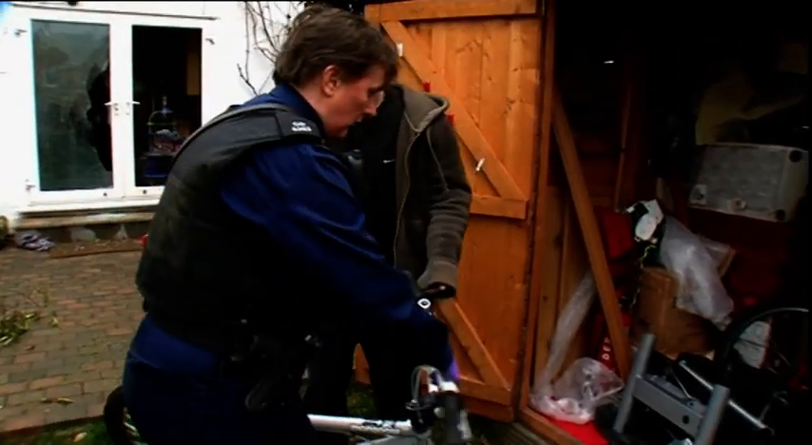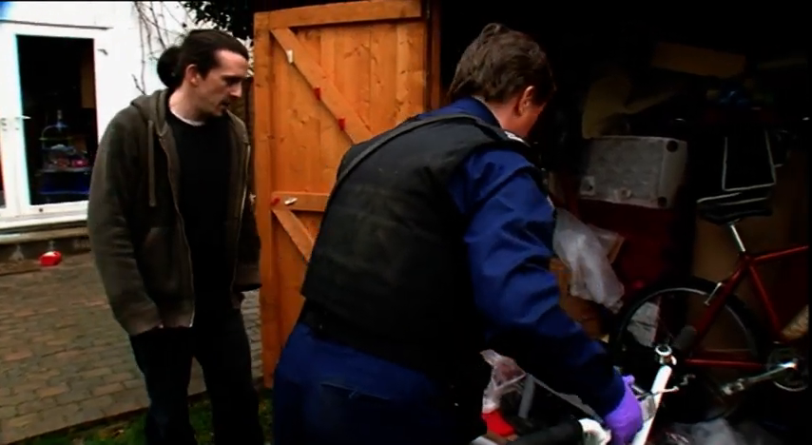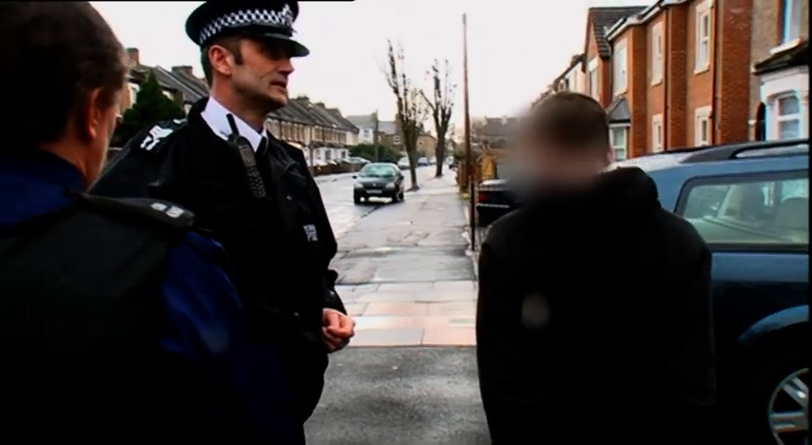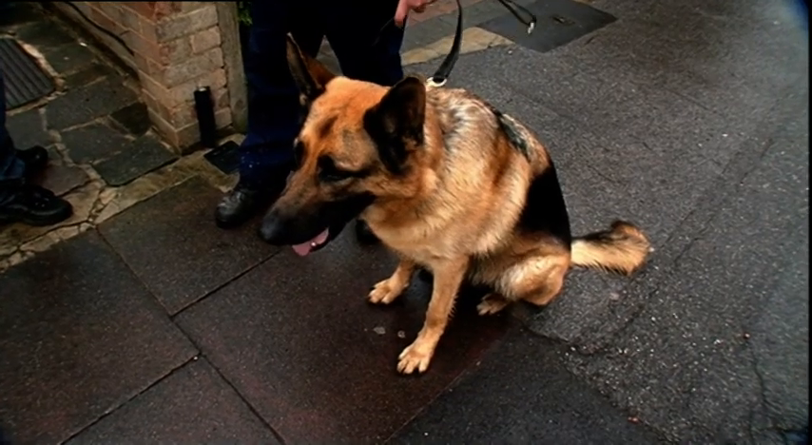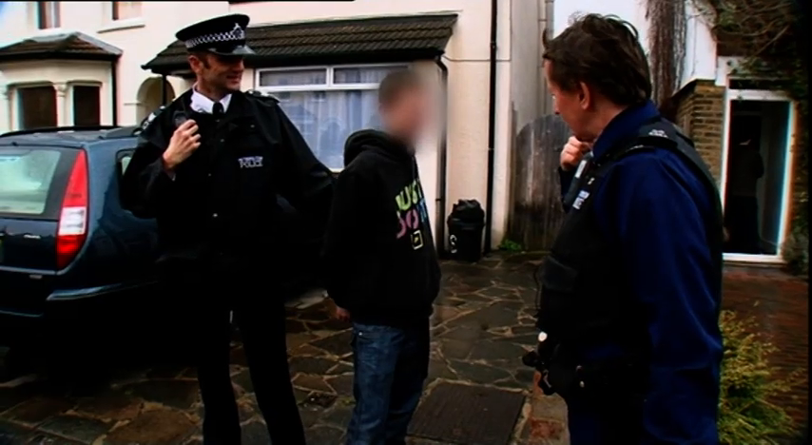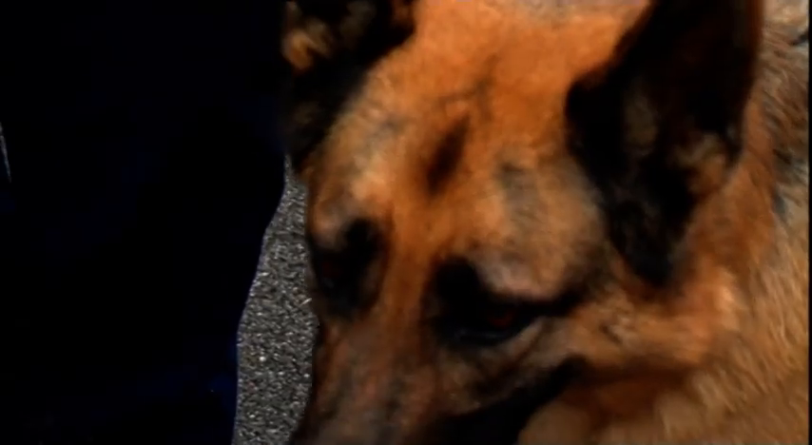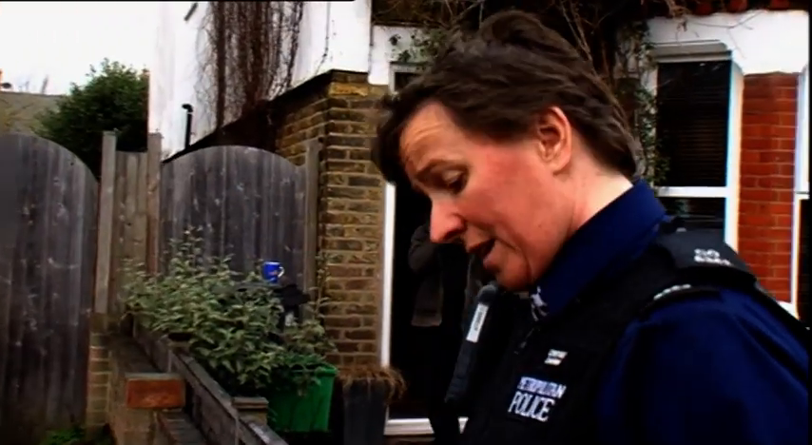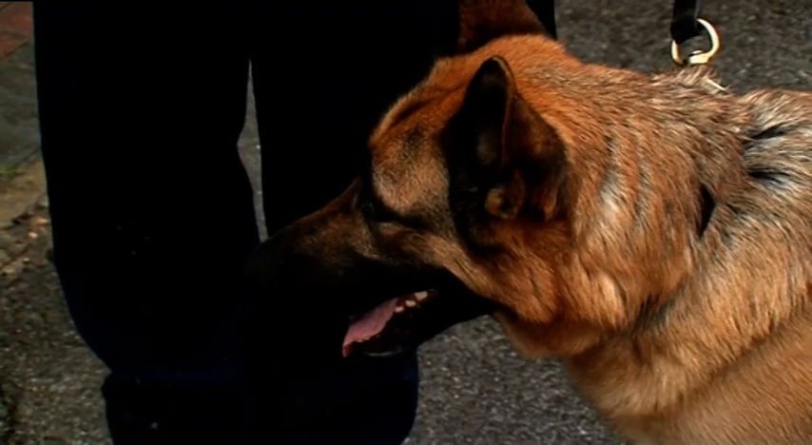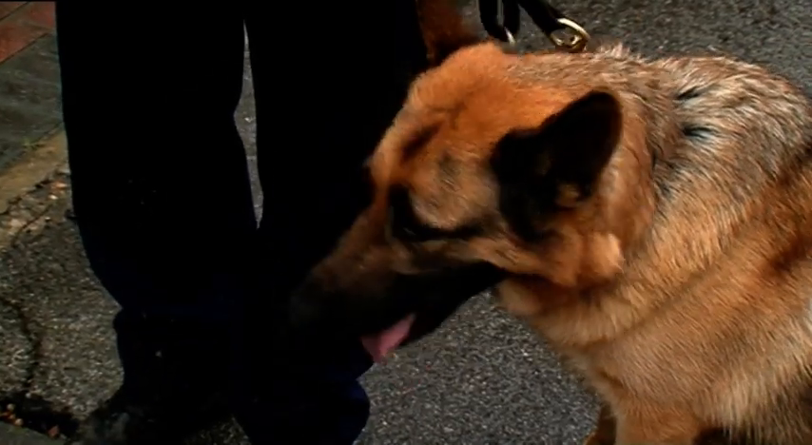Not only has Carly recovered the two stolen bikes, but PC Chapman can also claim a prisoner. The teenage burglar, too young to be identified on camera, but old enough to help PC Chapman locate the other two, if he wants. How old are you? You're on a downhill slope, fella. The only thing you've got to look forward to is meeting me in a back garden in the dark with no one else around. You've got to give it a go to get through to them.